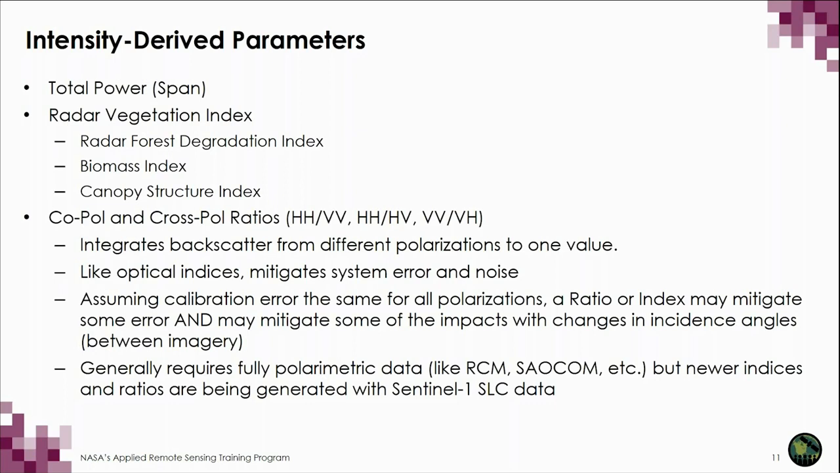Like optical indices, these mitigate system error and noise. Assuming calibration error is the same for all polarizations, a ratio or index may mitigate the error and may mitigate some impacts of changes in incidence angles if you're using several images. Generally, generating these requires fully polarimetric or quad polarimetric data with VV, HH, and VH/HV intensity. These can come from sensors like RCM or ALOS PALSAR, for example. But also newer indices and ratios are being generated with the dual polarimetric Sentinel-1 data.